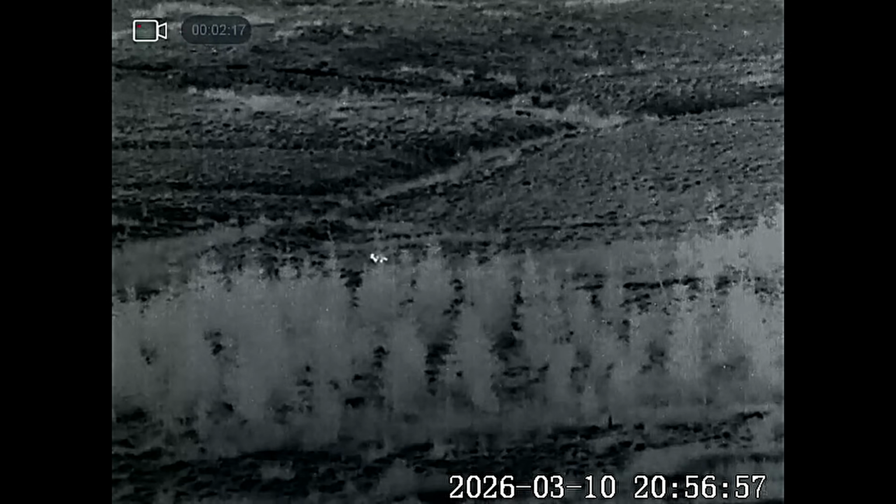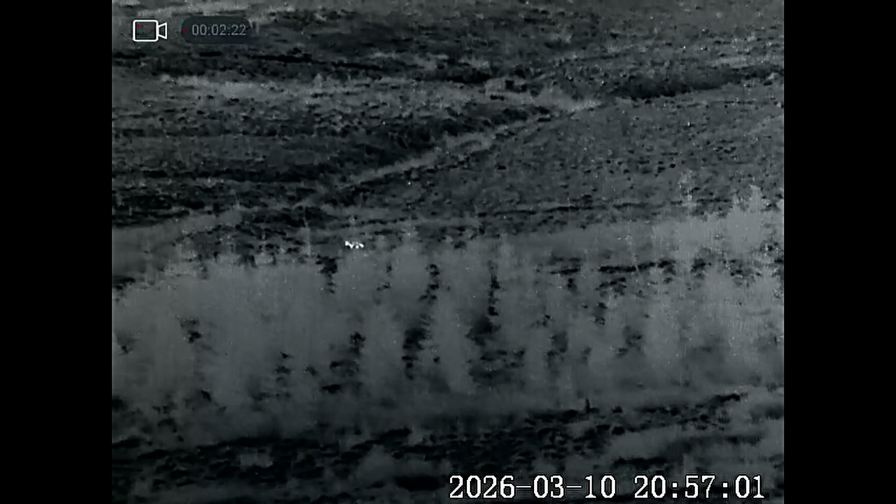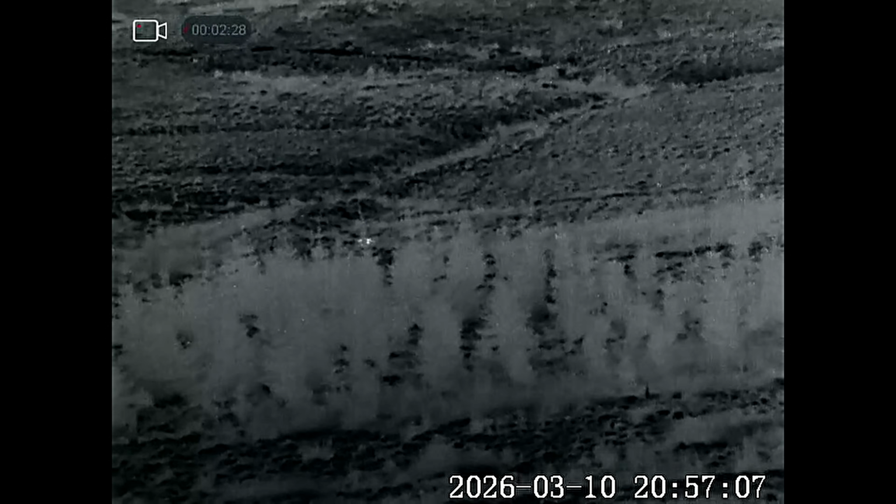But I have a feeling it's going to be a bit of a problem because we've got really strong winds at the moment and it started raining as well. Anyhow, we'll keep watch on him and see what he does, and hopefully he'll come up this way.